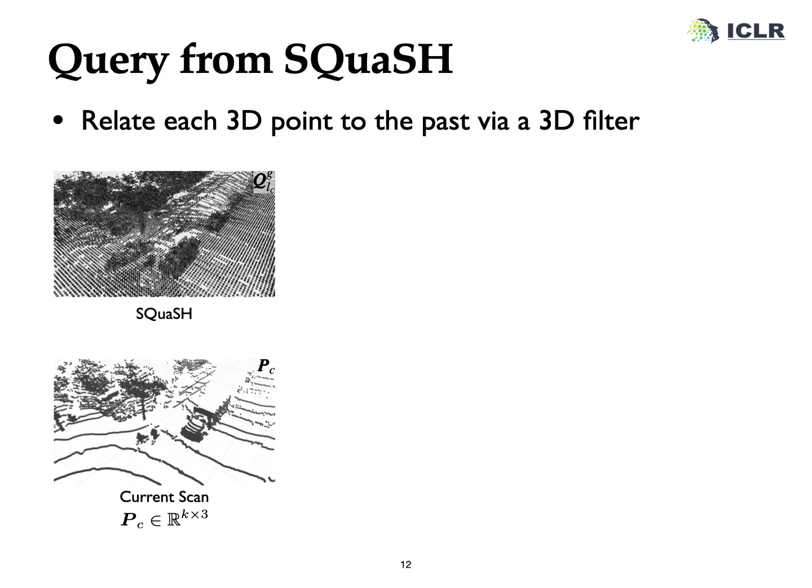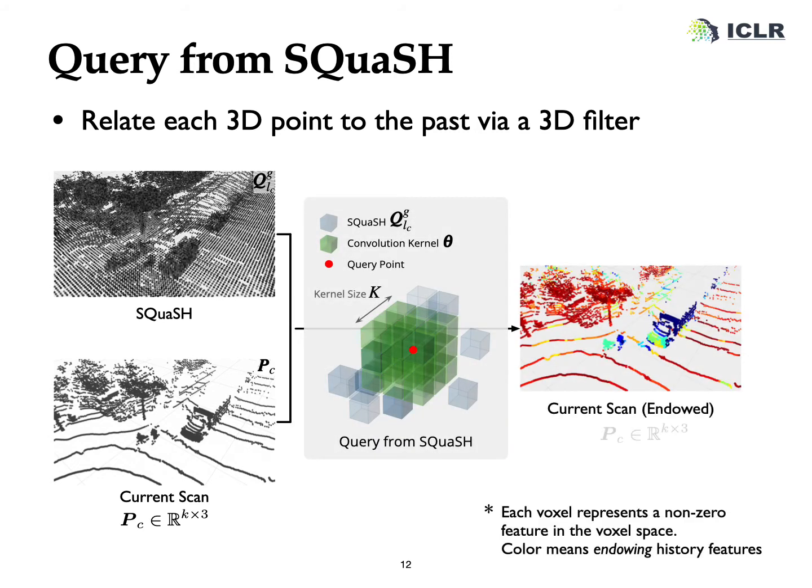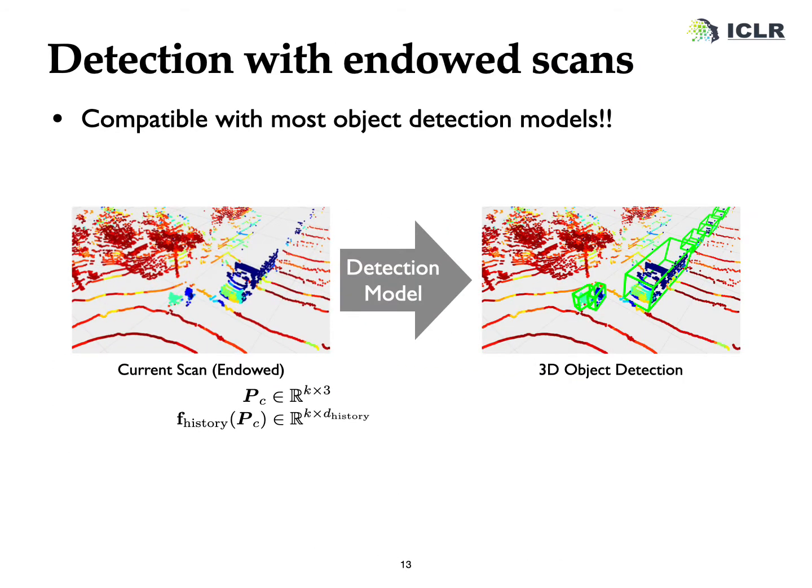The squash feature can be thought of as a historical reference for the current LiDAR scan. To relay the history, for each point XYZ in the current scan, we retrieve the features within a neighborhood of the point in the squash and compute a weighted sum with learnable weights. In practice, such an operation can be efficiently implemented by a 3D filter on the squash feature. Such a design makes it compatible with most LiDAR-based object detection models, as long as they can take point clouds and per-point features as input, which is very common.